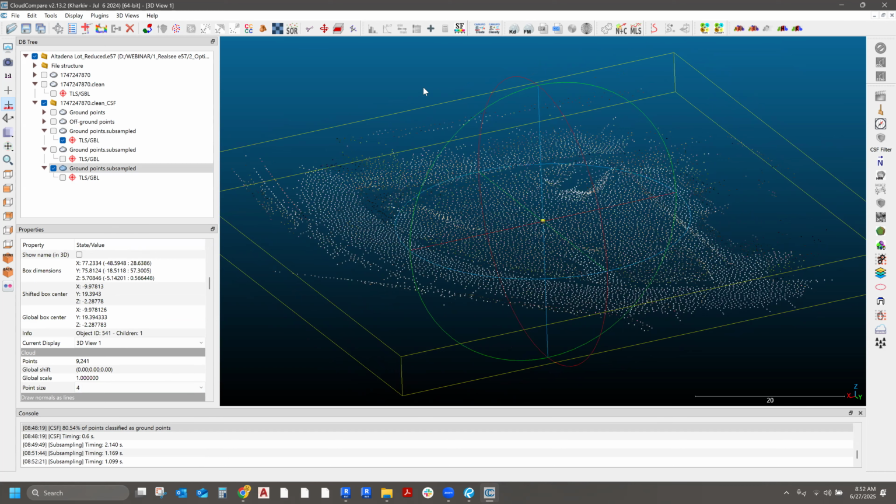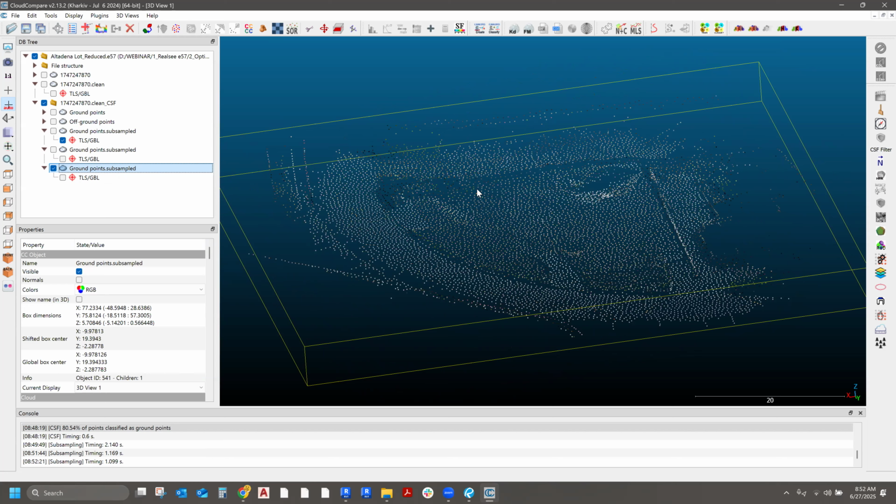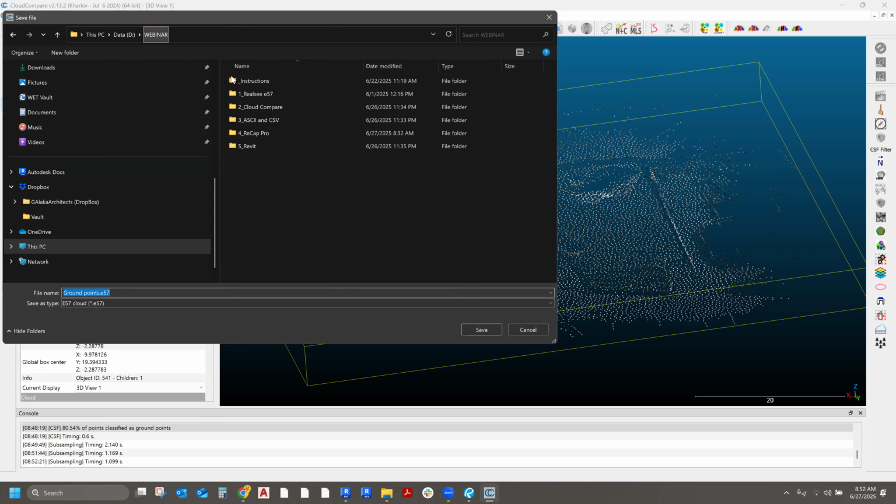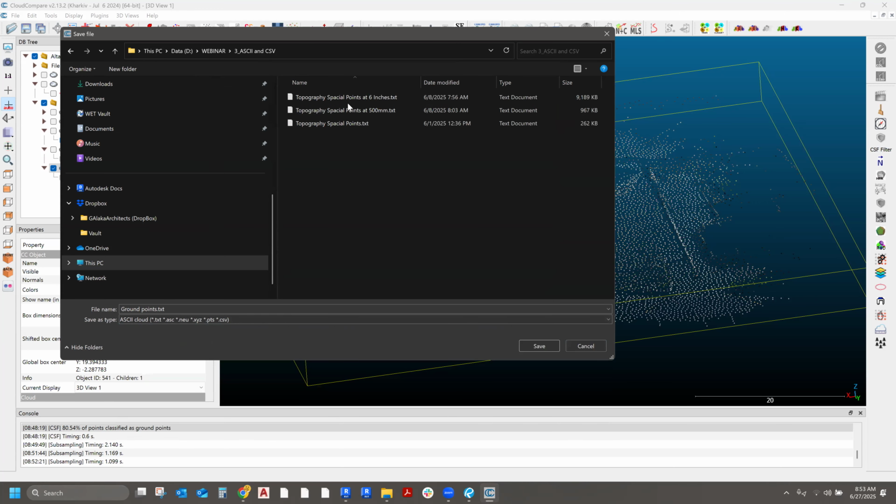So now what we're going to do here is export these points as a text file. Each point is going to have an X, Y, and Z height. So we're going to click on this and say save. Then I'm going to find a place I want to put this. You're going to save this as an ASCII cloud text CSV, this one right here. And I'm just going to call this main points. It doesn't matter what the name is as long as you name it something.